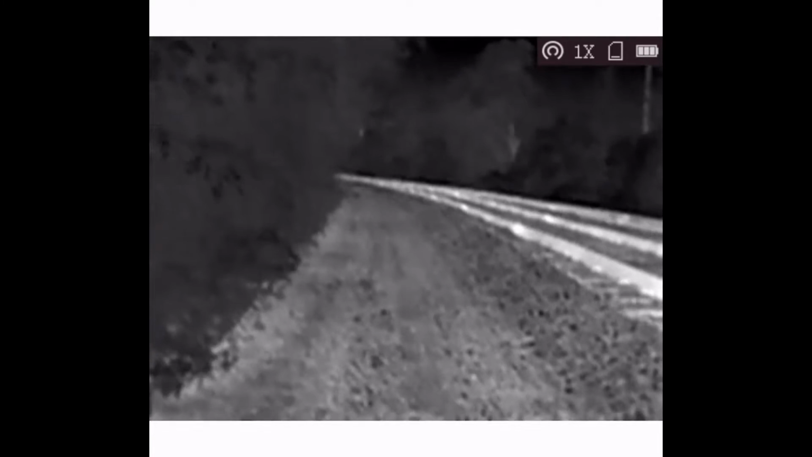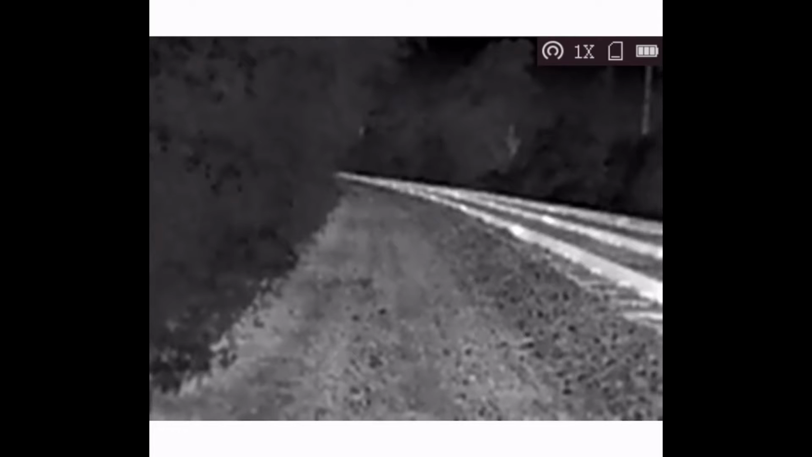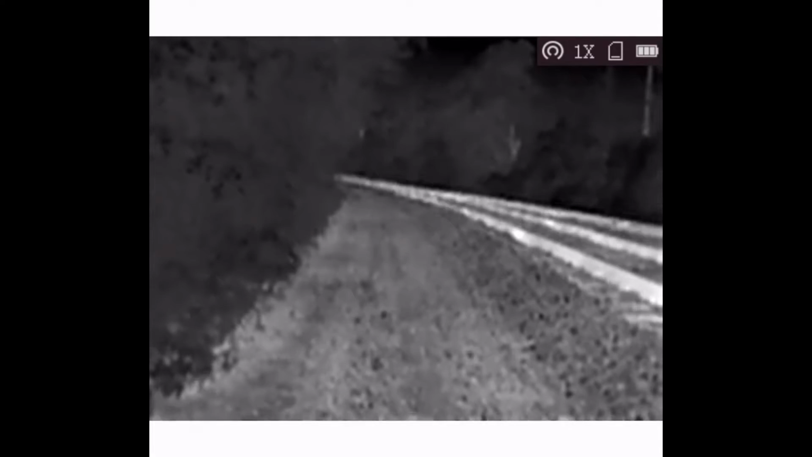So I went to the railroad tracks right before dark, right in my neighborhood. It's about 2 miles away. I was on my golf cart, and basically what I did was I tried to film a video showing what this unit would do out to 600 yards, and it really didn't turn out that good because if you look right there, the railroad tracks are glowing so hot. I'll post another video on that.